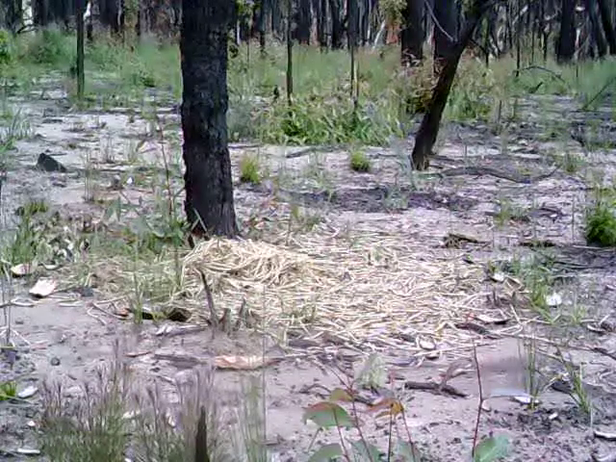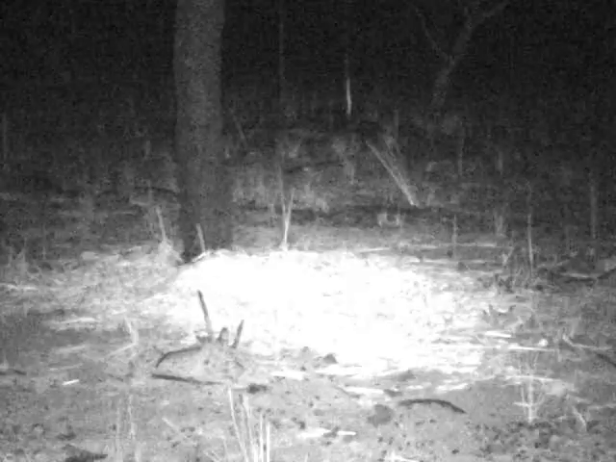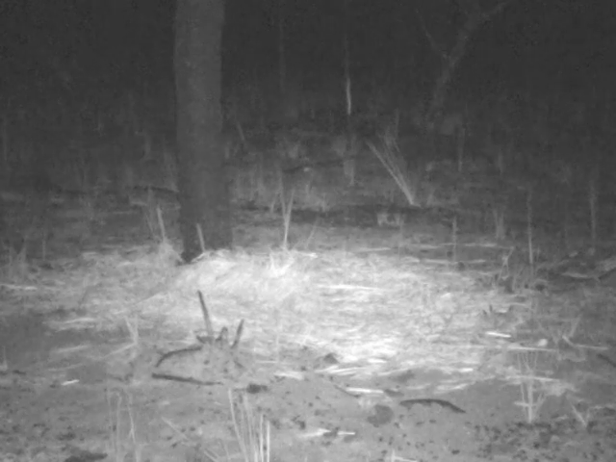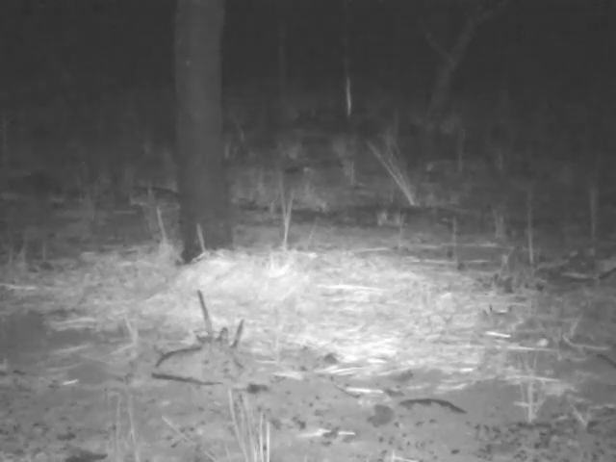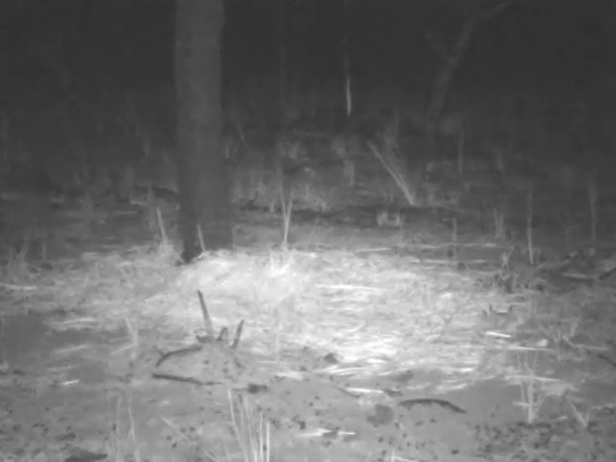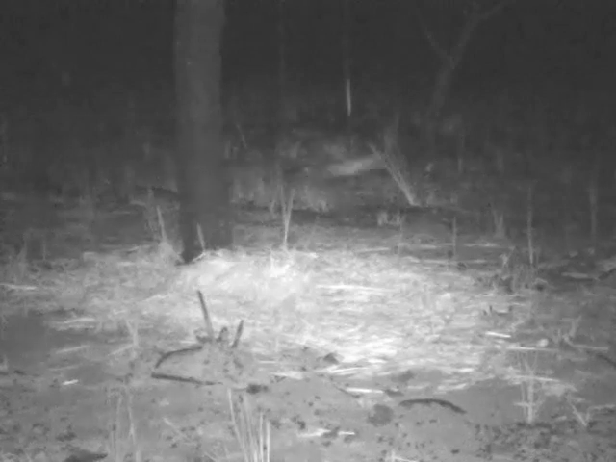And the next clip coming up was something I really didn't expect. So what you're going to see here is you'll see something flying across the screen. See it there from right to left, sorry. And it's an insectivorous bat. You'll see it fly across the screen a few more times.